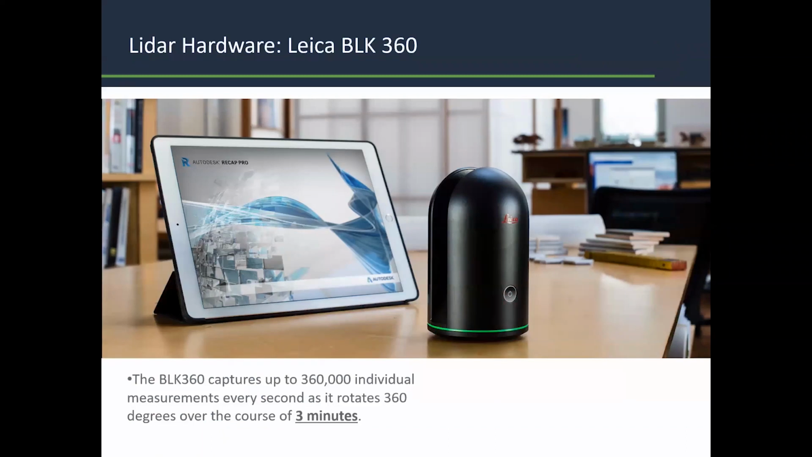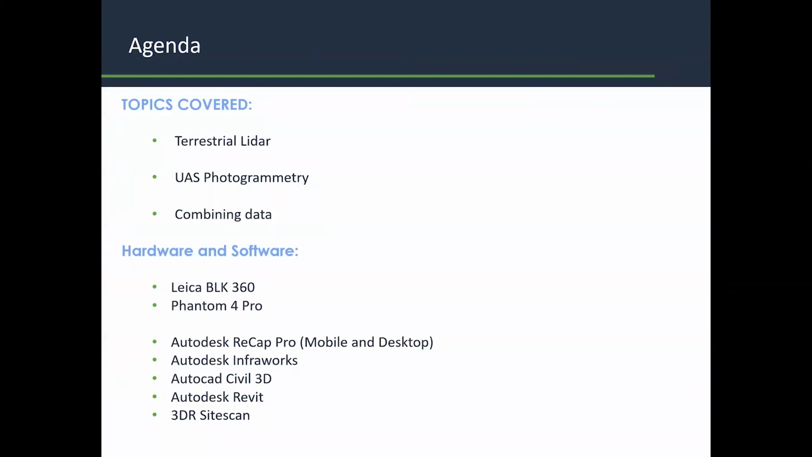But today, what we're going to be talking about is full reality capture. We're going to be looking at taking LiDAR data and drone-based photogrammetry, and then ultimately combining that data. Typically, people tend to use one of these technologies or the other. They just use the laser scanning to cover the site or the interior of the facility, or they just fly the site, use the photogrammetry and get their topography that way, or just get imagery.